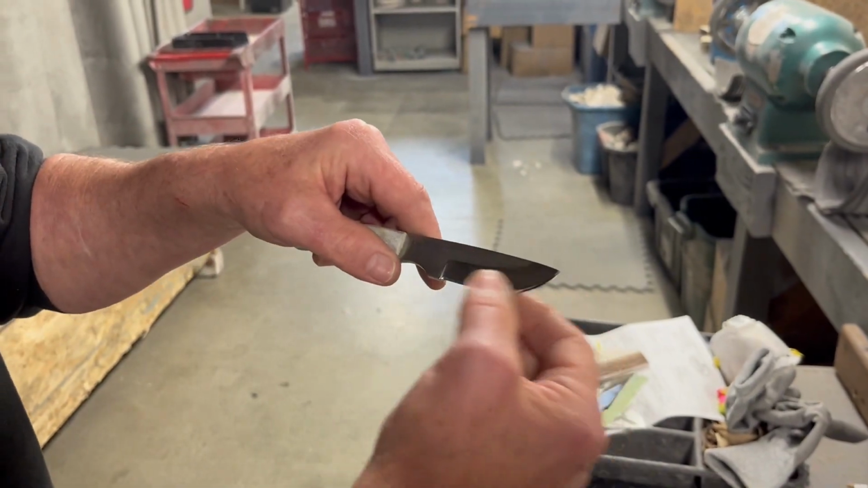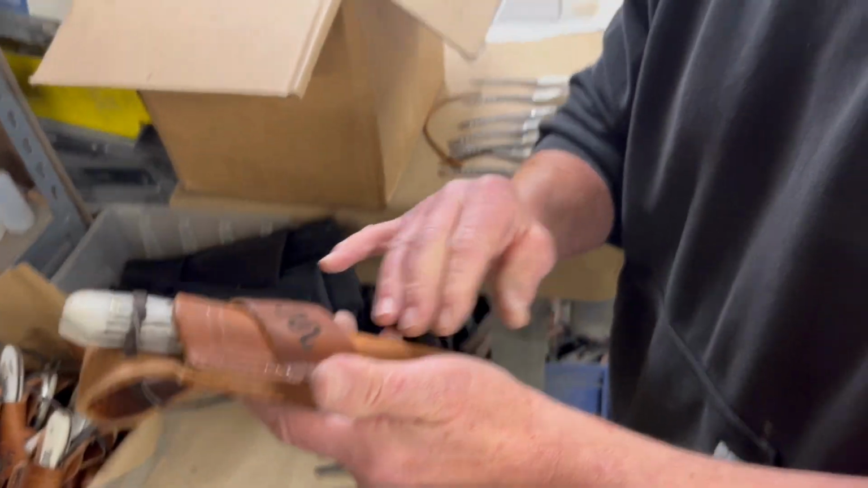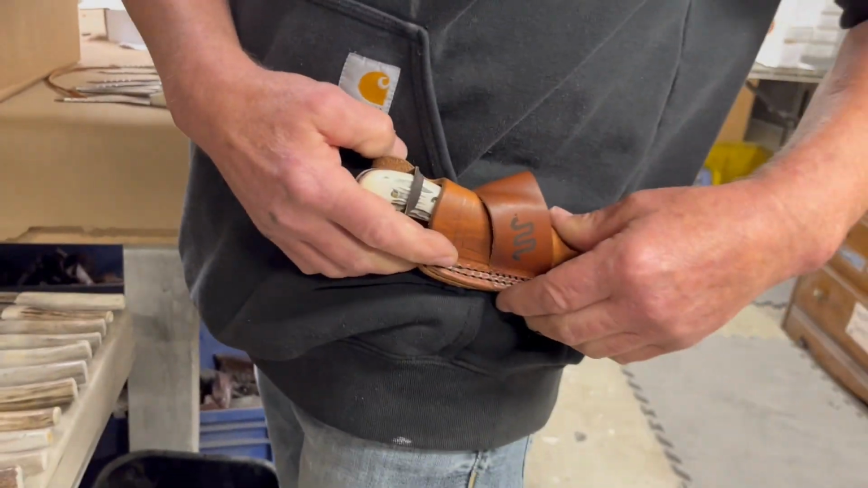We'll run this right here on a rubber wheel, compressed rubber. We don't build our leather sheaths. We use a really small Christian cowboy family out of Virginia. And we have these sheaths designed so you can wear them vertically on your belt or horizontally.